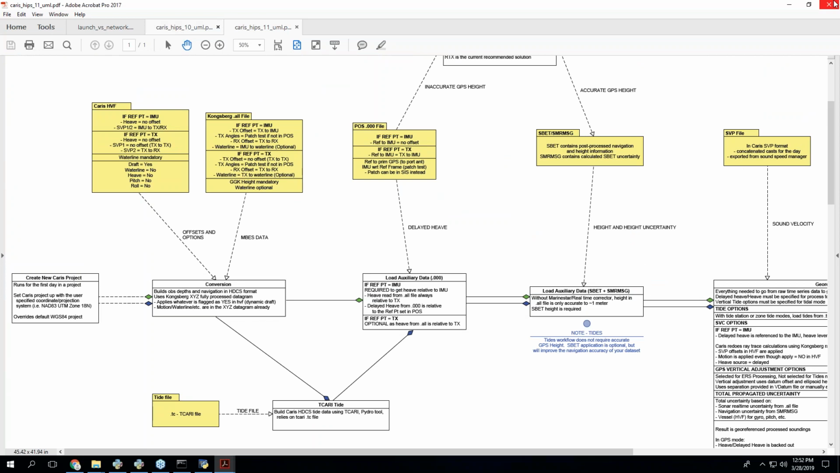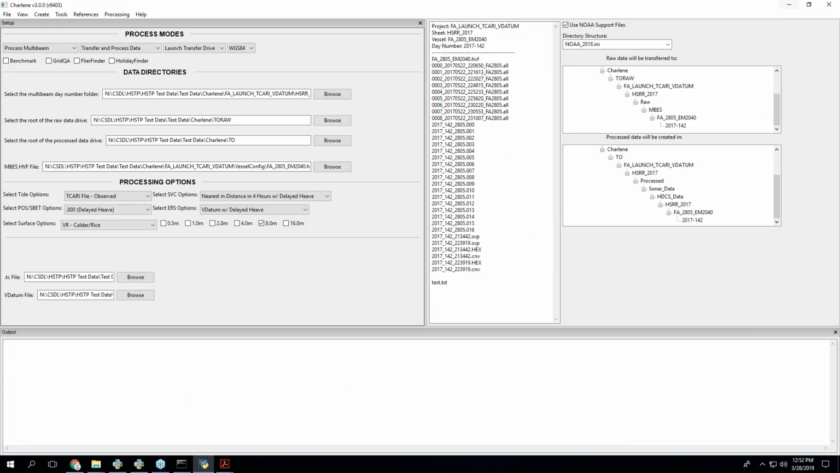So I'll probably come back to this later. I'm trying to do an overview here. Suffice to say that this sort of is my attempt at explaining things a little bit.